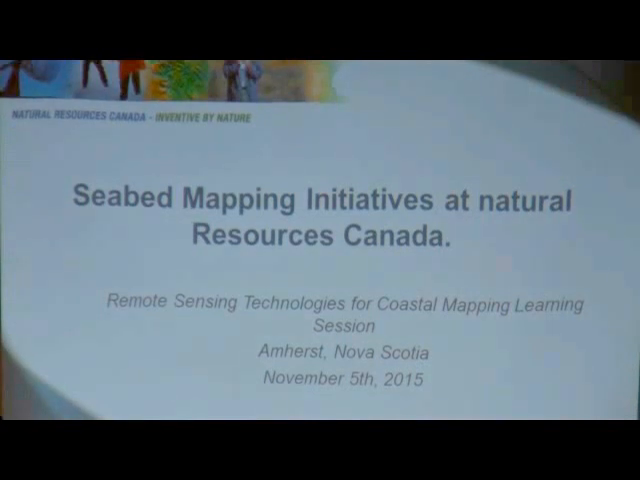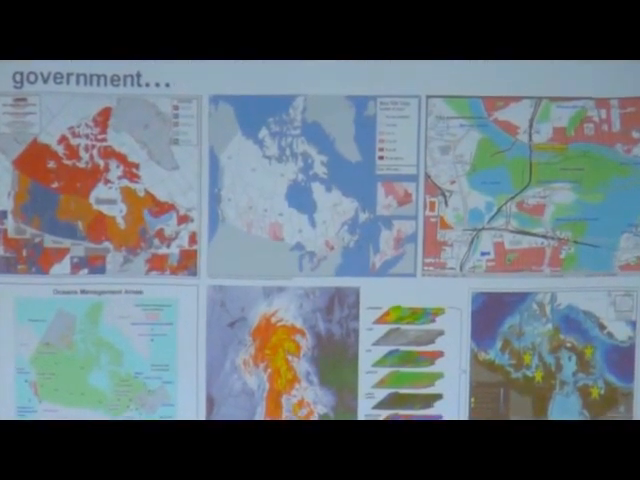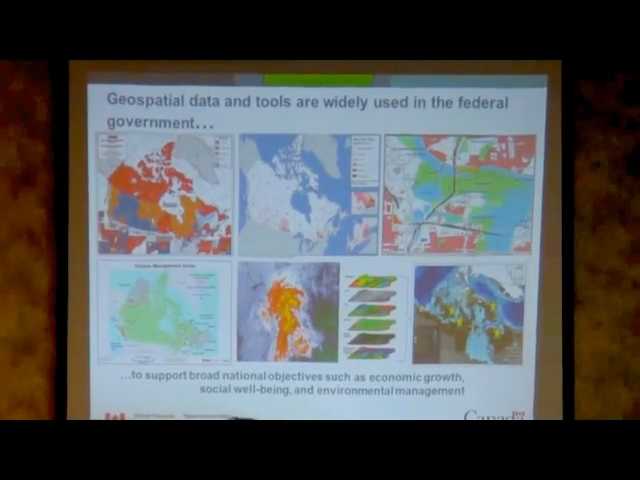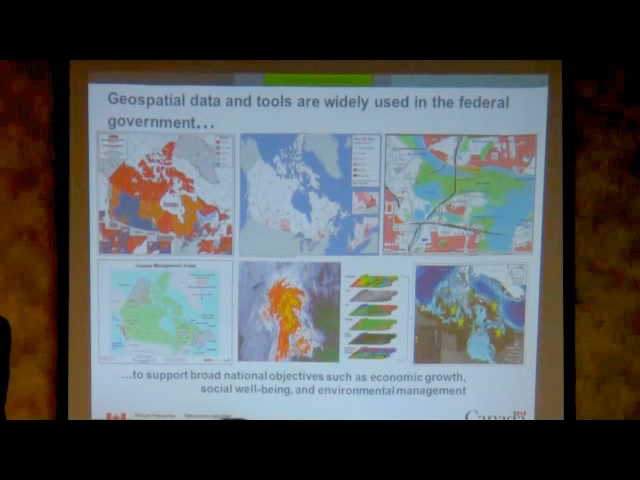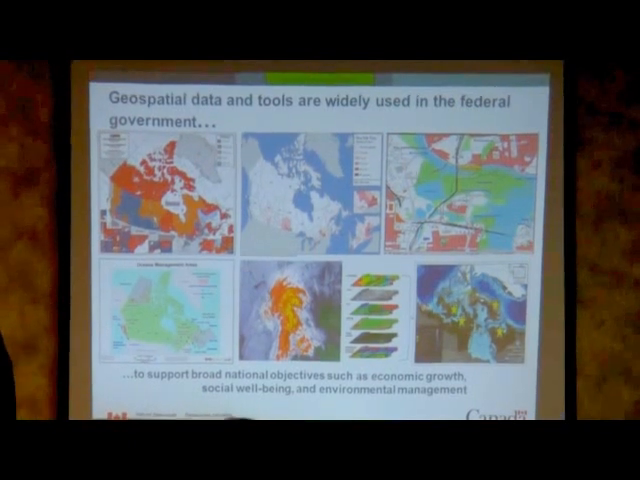so it will probably be more about why than how in many aspects. Just to jump in right away, the federal government is using geospatial data for all kinds of purposes. And we need maps basically to understand the past, to manage the present, and to forecast the future. This is about it. And the Canadian government uses this information for ensuring economic prosperity, social well-being, as well as environmental sustainability.